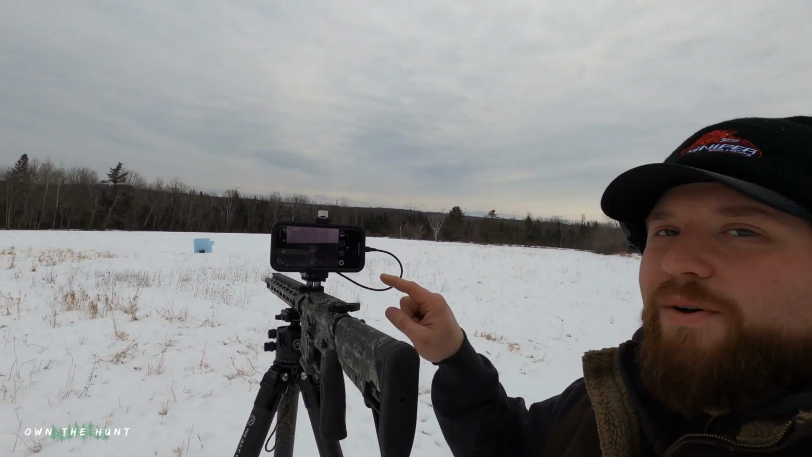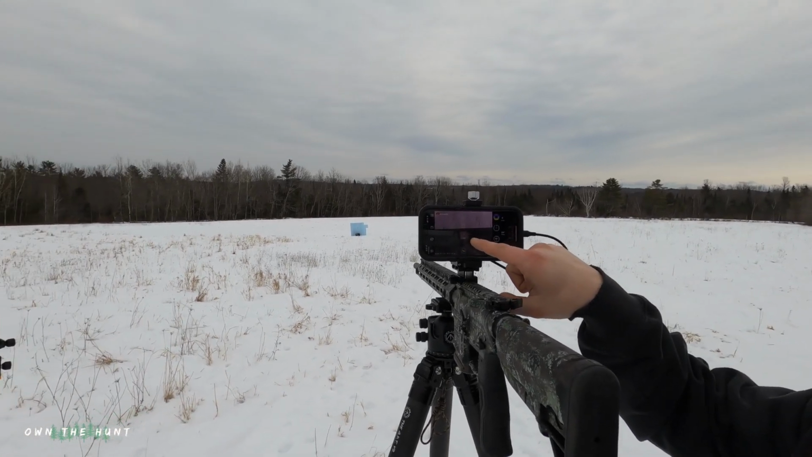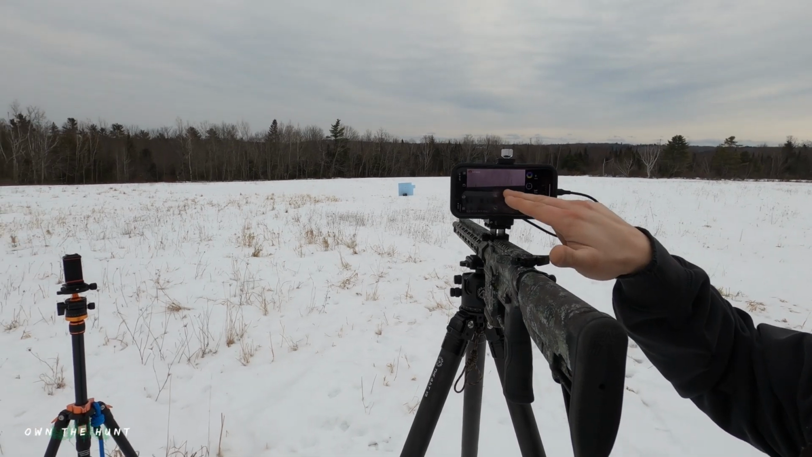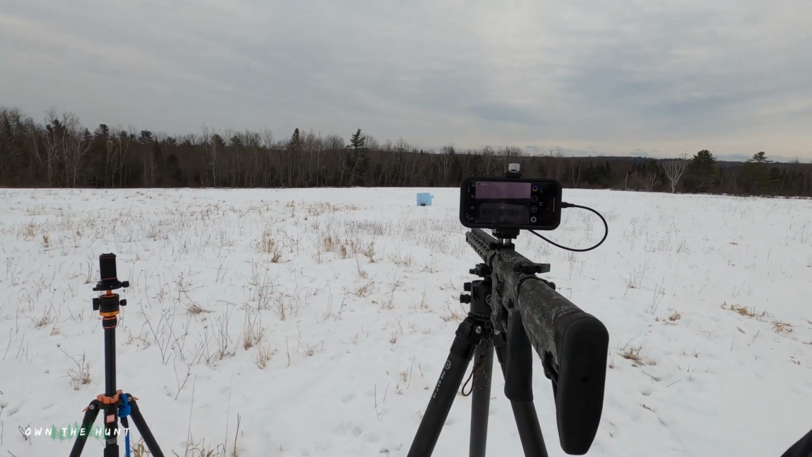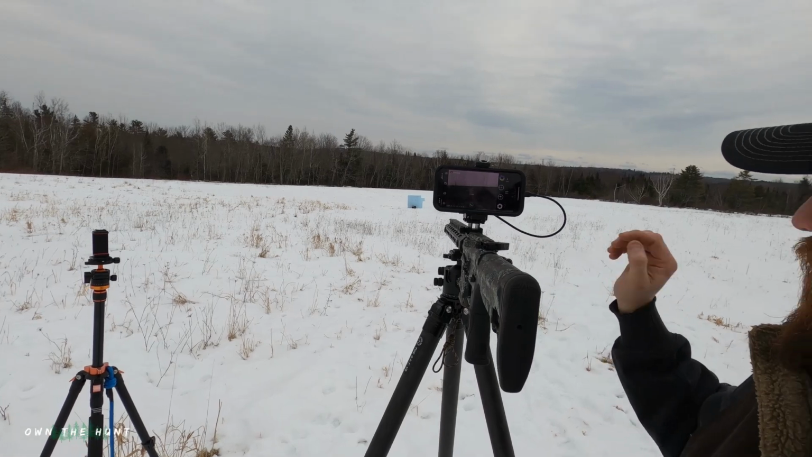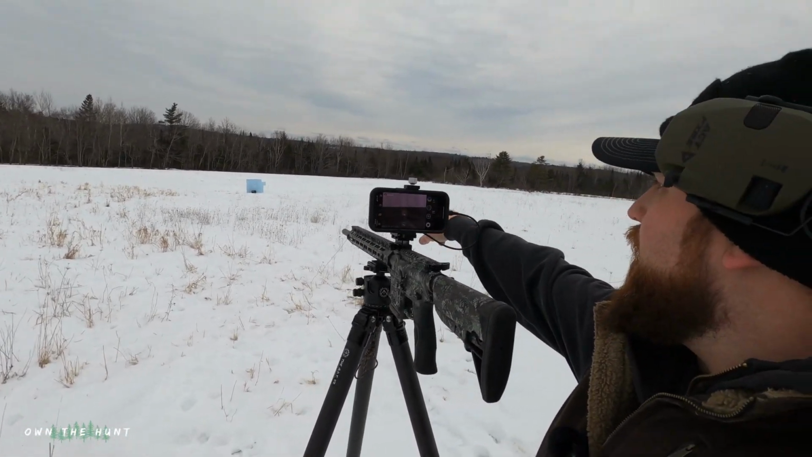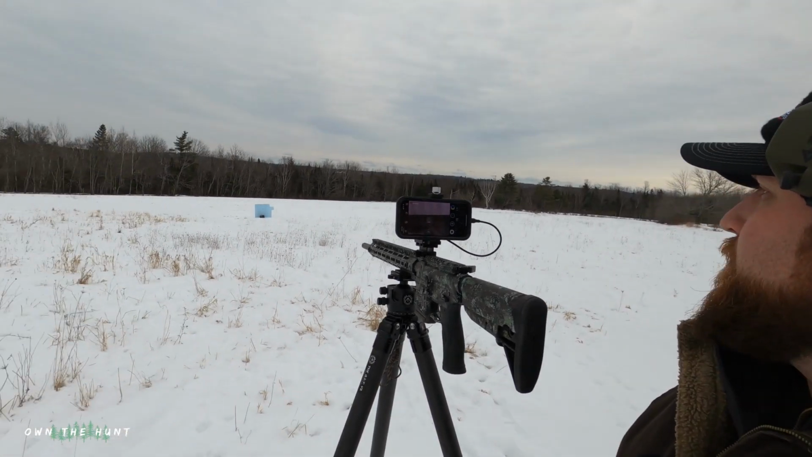I have no idea how the zeroing process is gonna go, guys. The way it works is basically you're looking at your screen. You can move around the crosshair, but I kind of tried to line up off my rail, just looking down range at the target that I have down there. I've got a big piece of styrofoam insulation blue board, and on there I have stapled a small hot hands, so I have a hot target to look at in the scope.